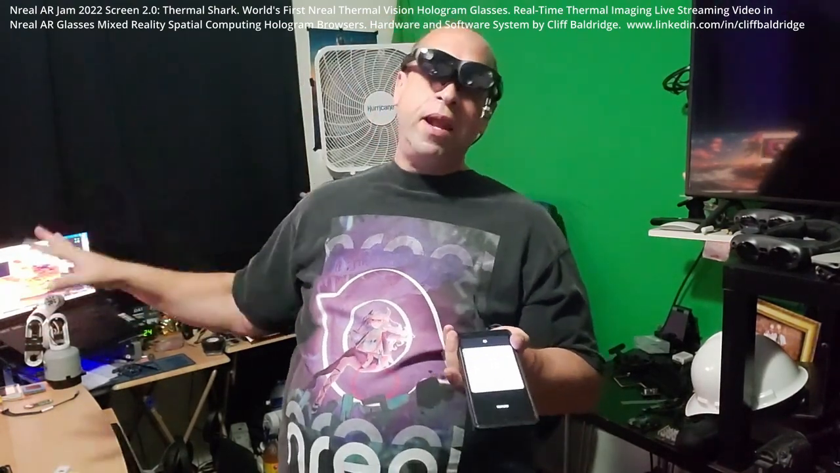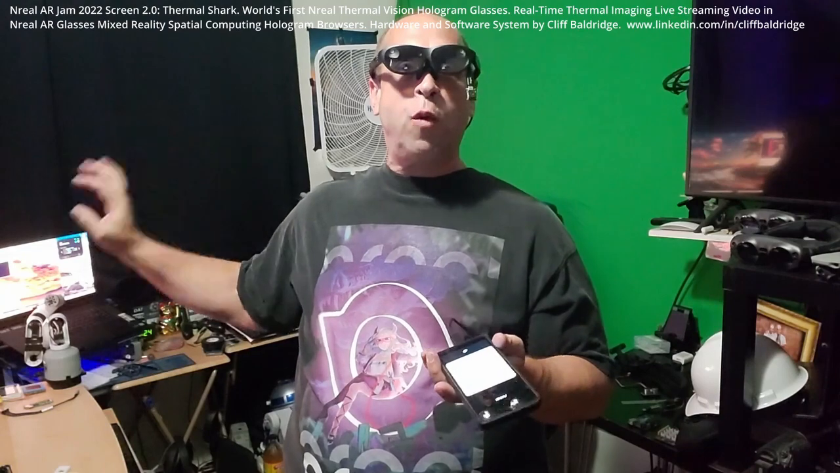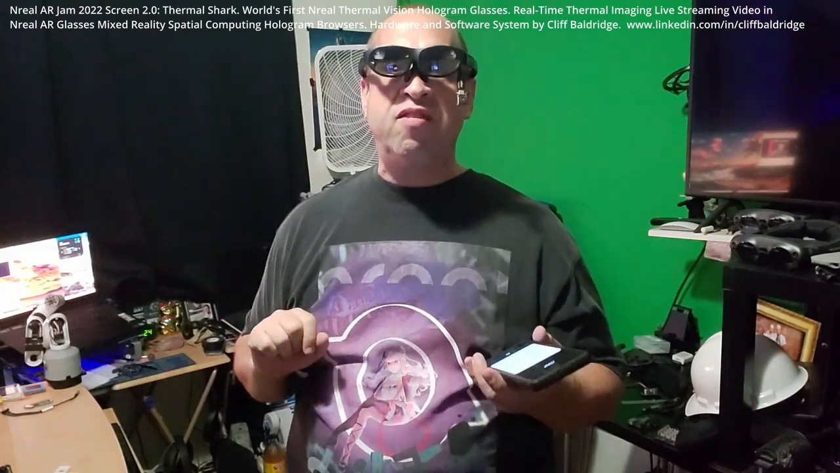So this is like Windows Remote Desktop. But the key here is that it allows me to stream the Windows desktop up to a browser. So I can open up any browser in the world, and I can actually then control and see the Windows desktop.